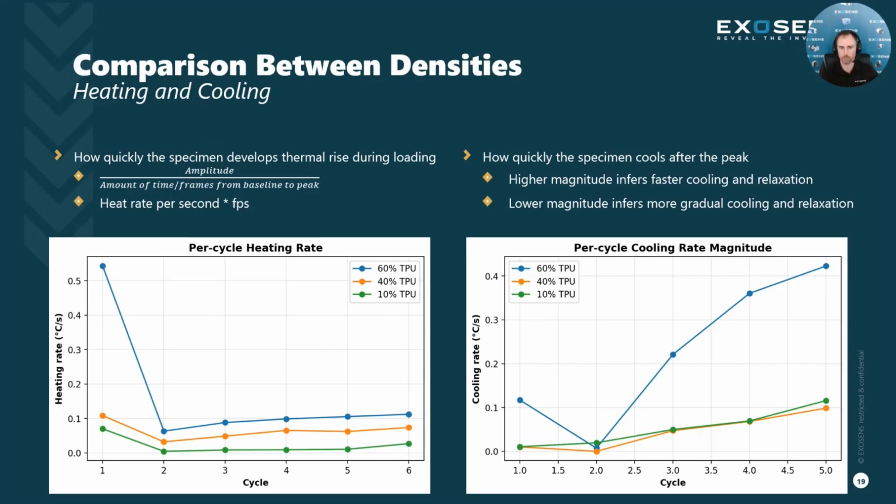This implies that the 10% case has a weaker heating event than the 40% and the 60%, so the weakest heating event doesn't necessarily imply the weakest cooling magnitude, which could be something of interest to you. But when looking at heating and cooling, as we saw from just the temperature profile right away, the 60% TPU specimen has a higher heating rate and a larger cooling rate magnitude.